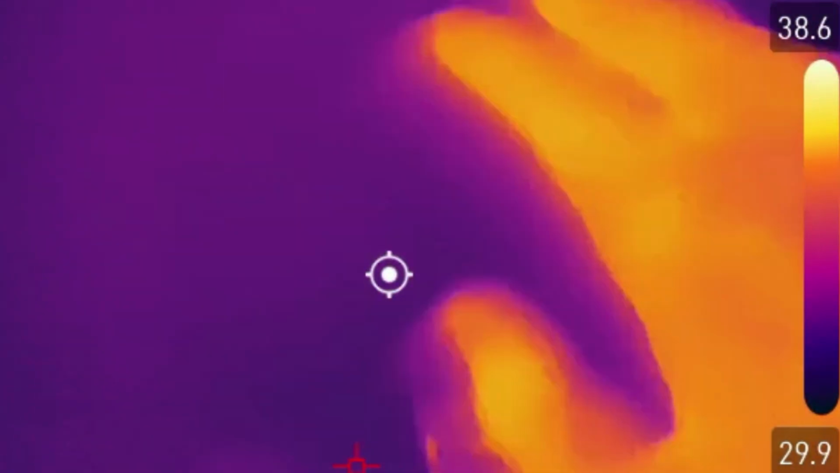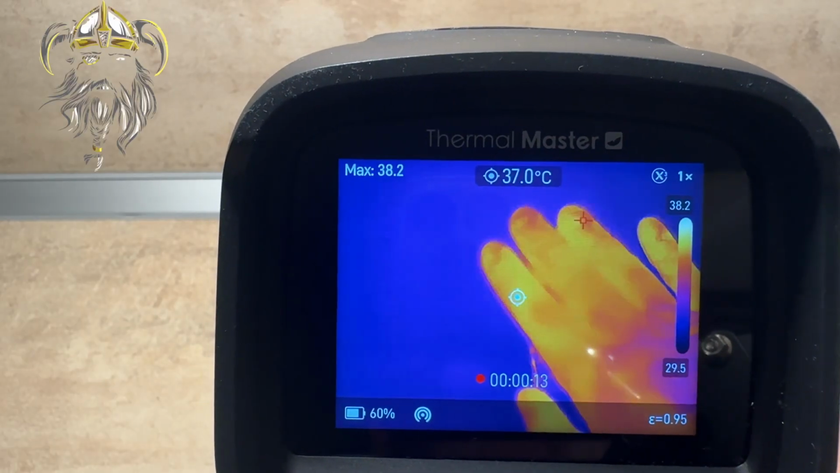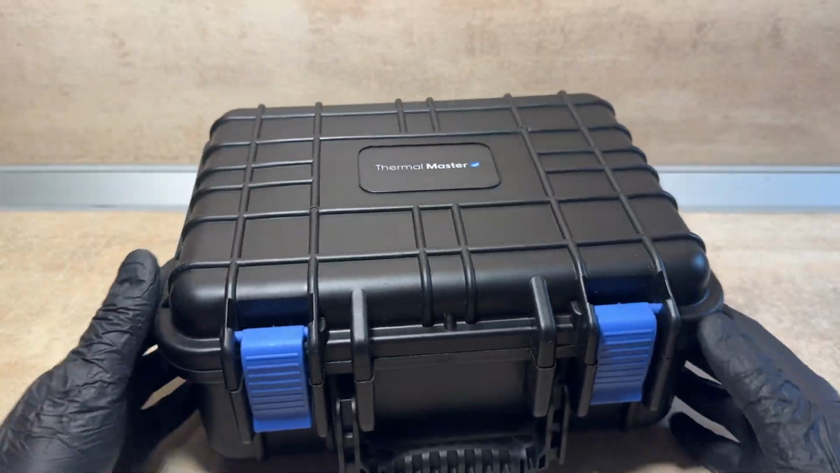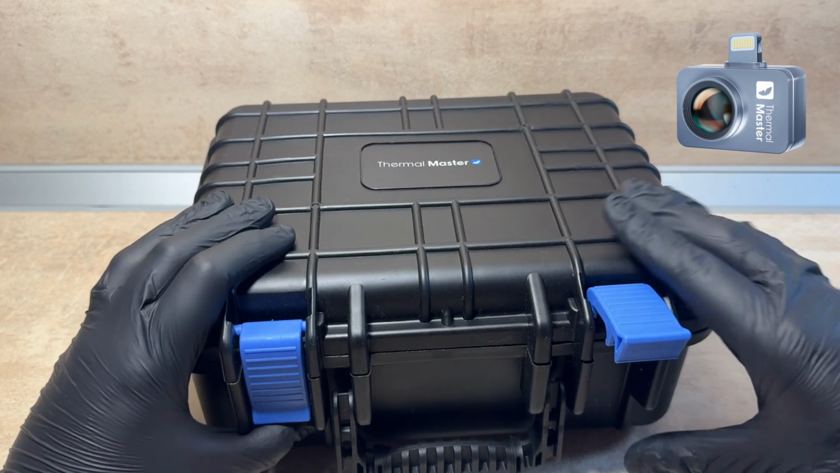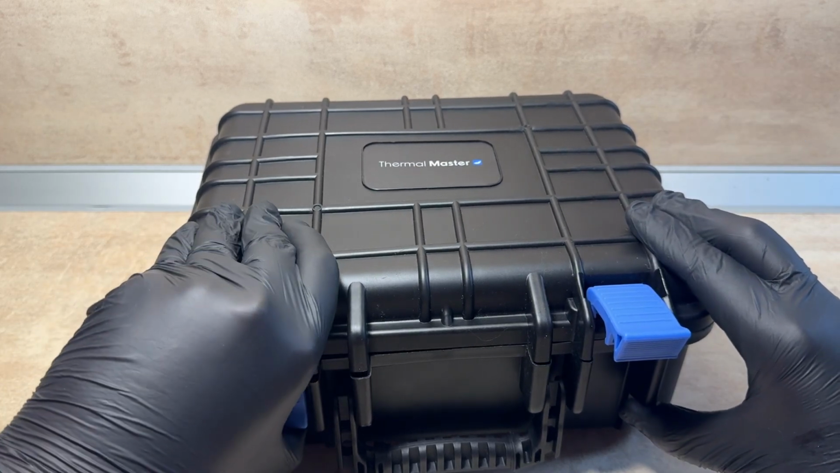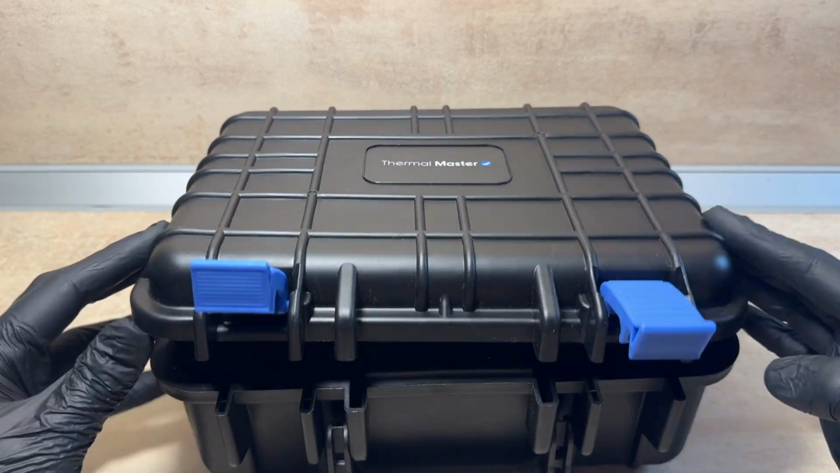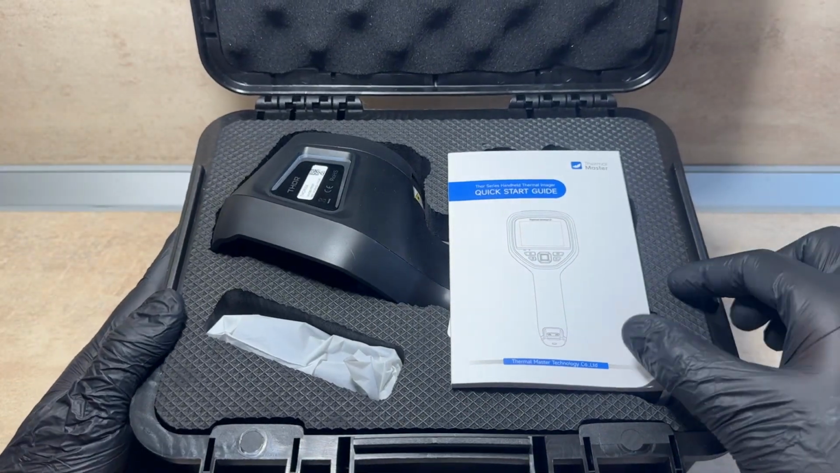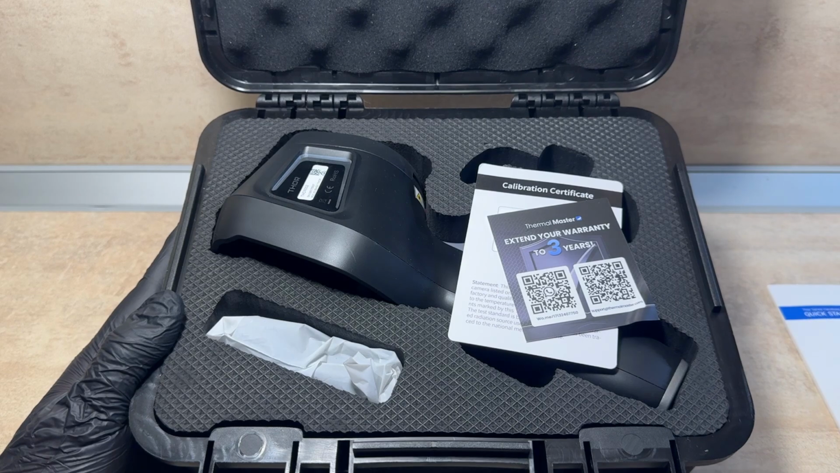Ah yes, that's right. This is a video about the all-new THOR002 thermal camera from Thermal Master. Thermal Master is best known for making thermal cameras that attach to smartphones. But the THOR002 is a bit of a first for them. It's a standalone handheld thermal camera that packs in features you'd normally only find in much more expensive models.